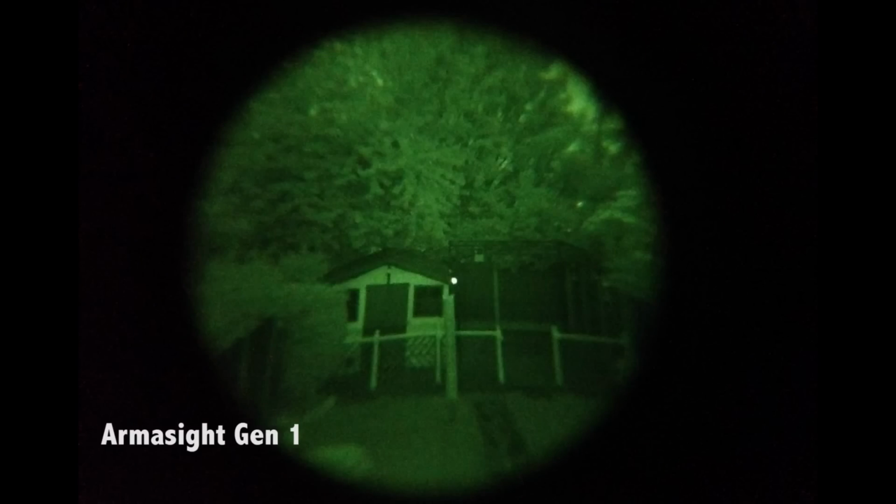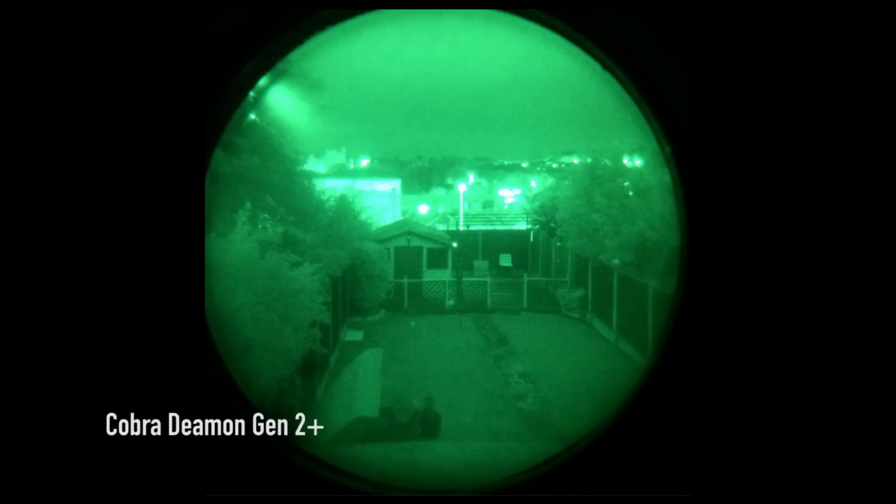So I wanted to show you guys a very quick comparison video. This is the Armorsight Gen 1 in absolutely optimum conditions. So this is a full moon, zero cloud cover. As you can see, quite a narrow field of view, and you are beginning to get a bit of hazing on that detail. In comparison to that, this is the Cobra Demon Gen 2 Plus.